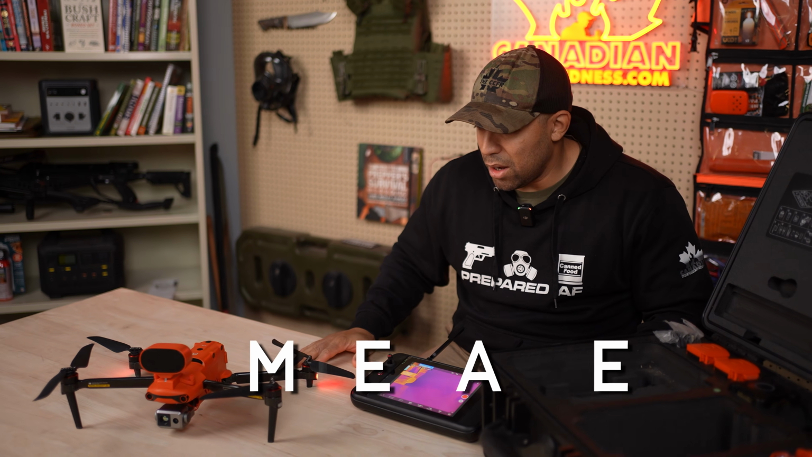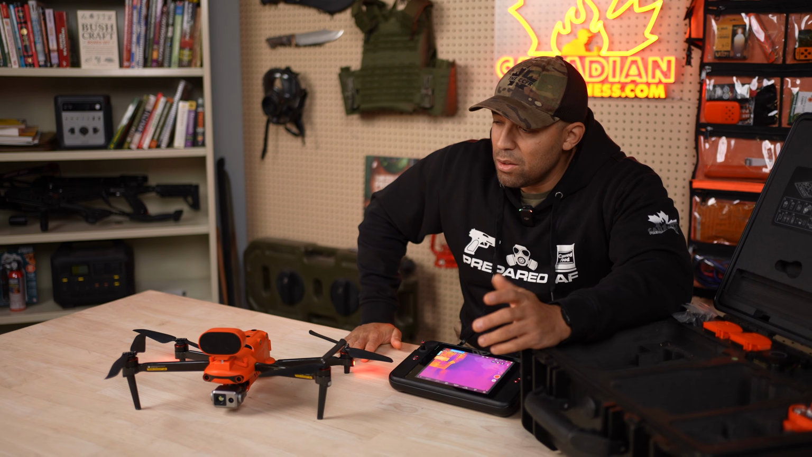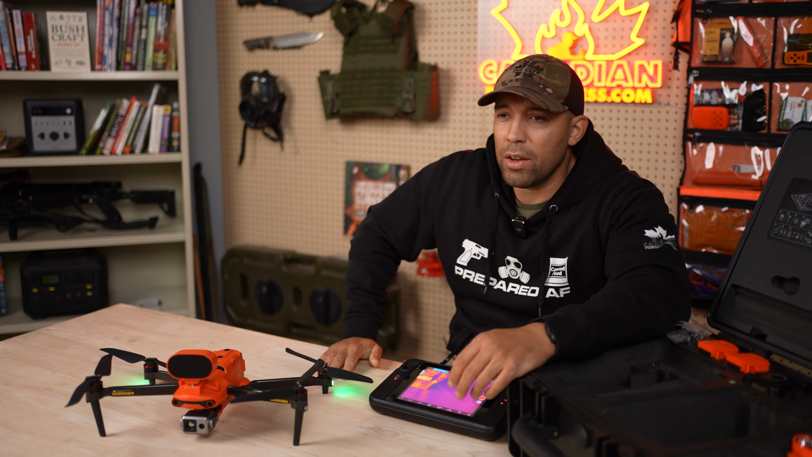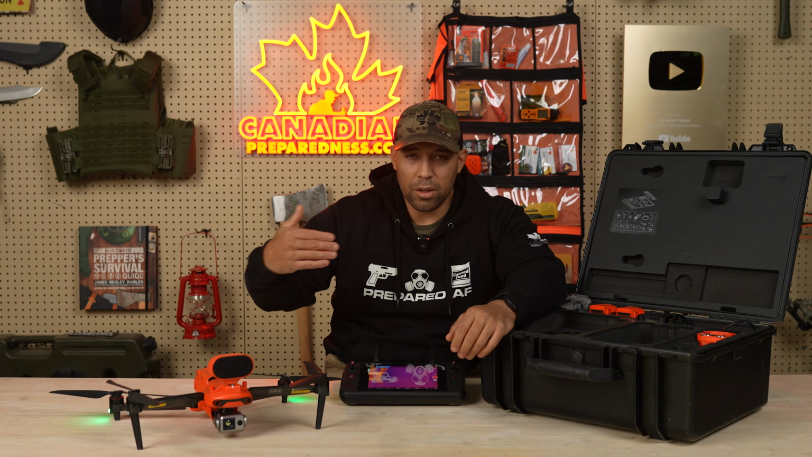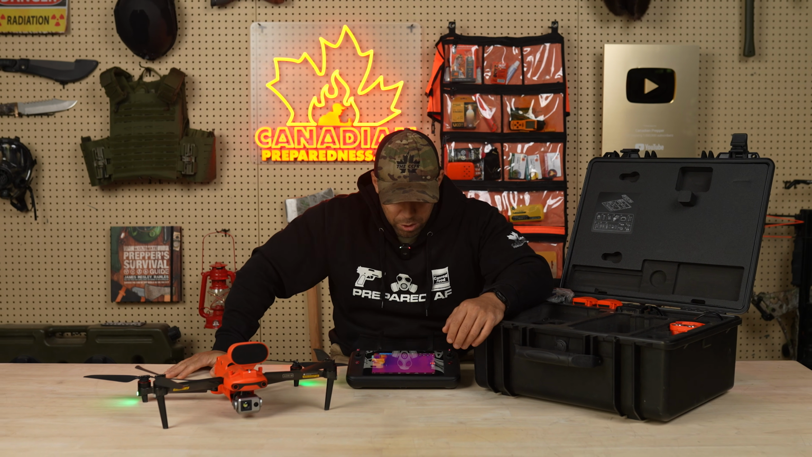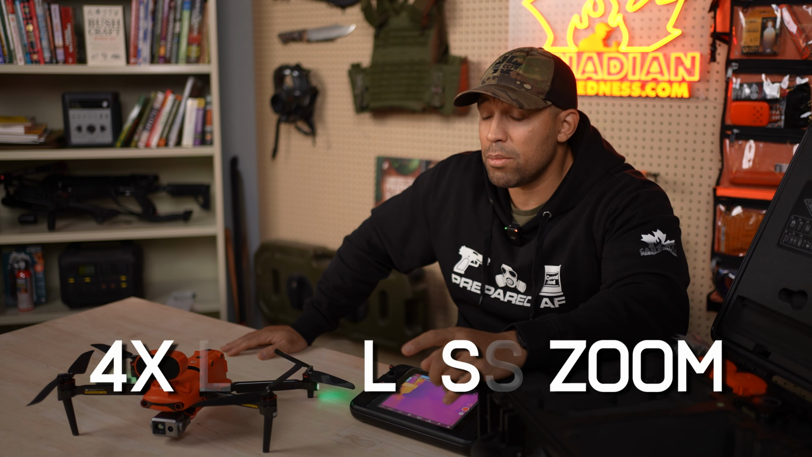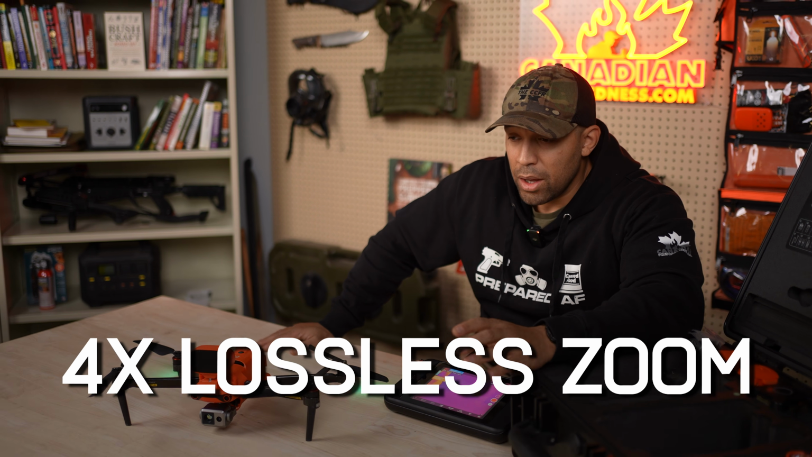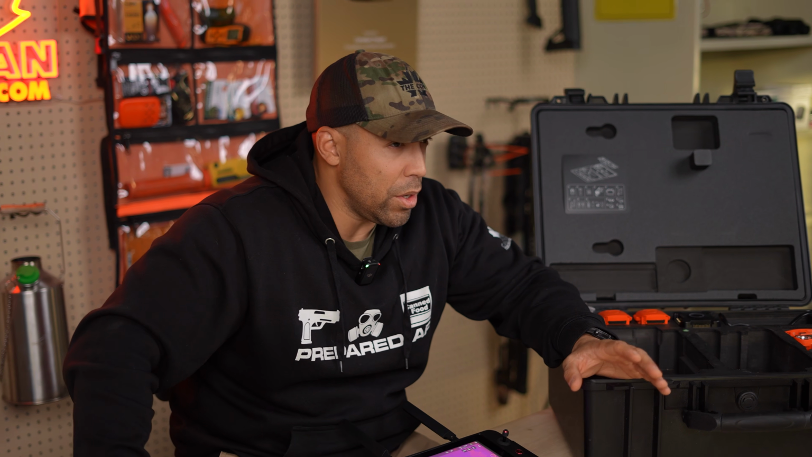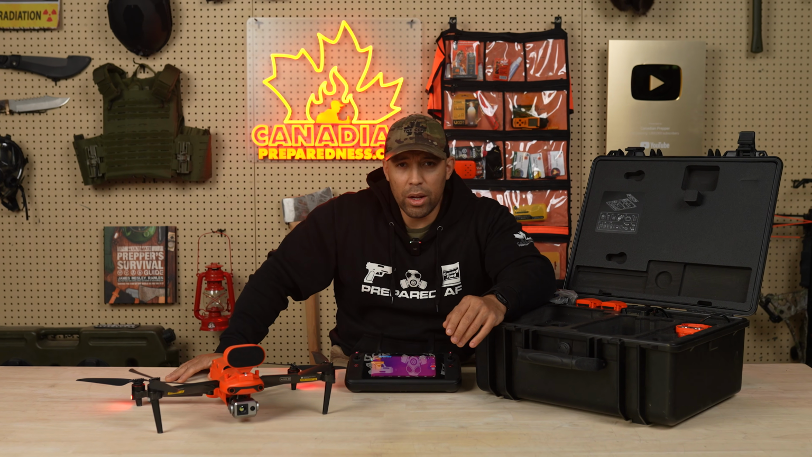It has a 9-mile range. I think I've only tested it out to about 2.5 or 3 kilometers. If it loses a signal, then it's going to start flying back to the home point, so you don't have to worry about it flying off into the universe. It also has 16 times digital zoom and 4 times lossless optical zoom. Now that is very useful when it comes to wanting to see things that are far away in greater detail.